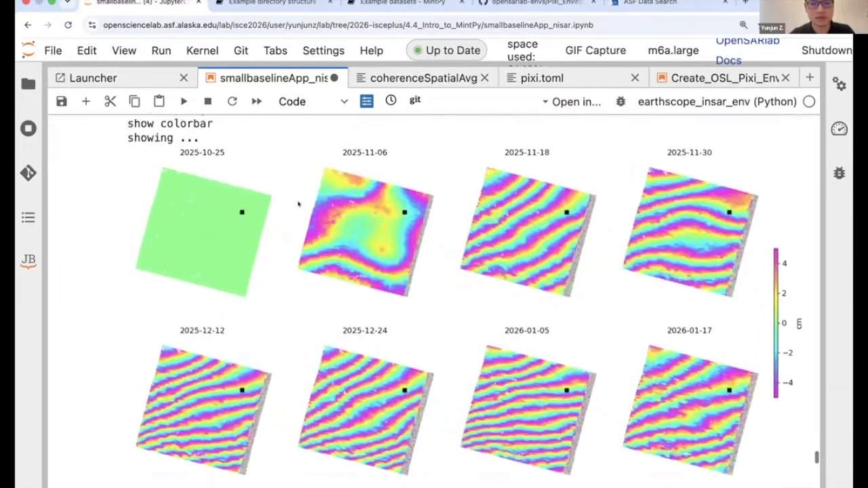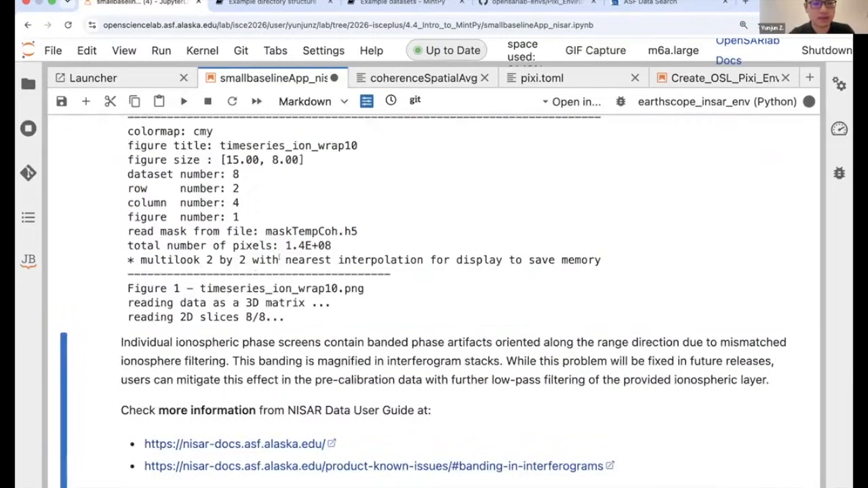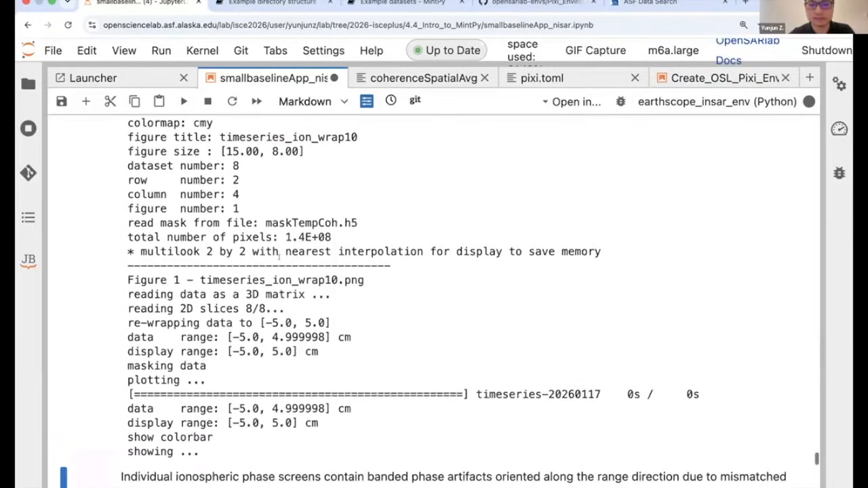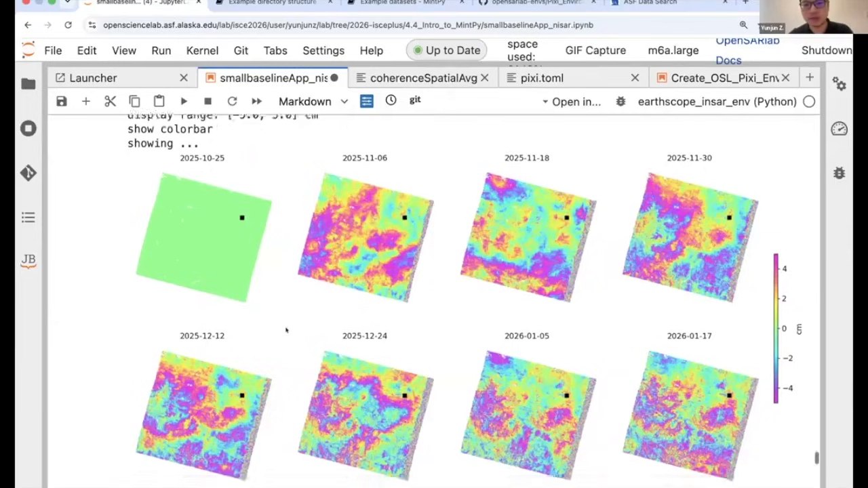You can see it looks like this. Since here it is already referenced in time, and the black square represents the spatial reference point. And then we can plot the time series after the ionospheric correction. You can see all those dense fringes are gone.